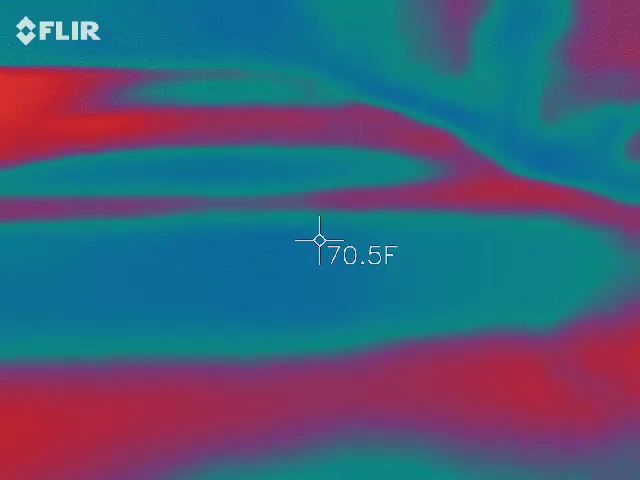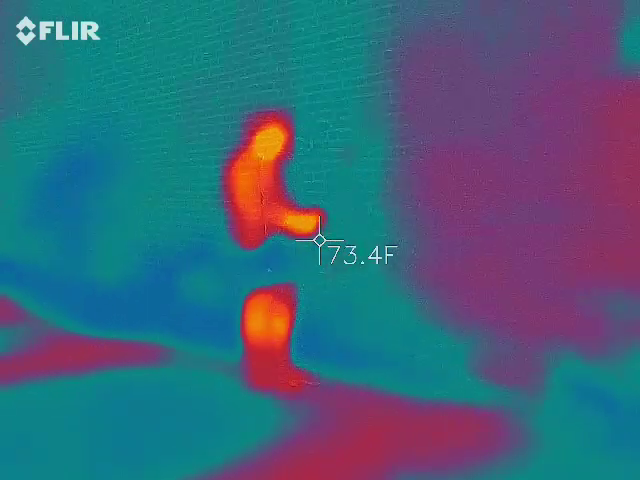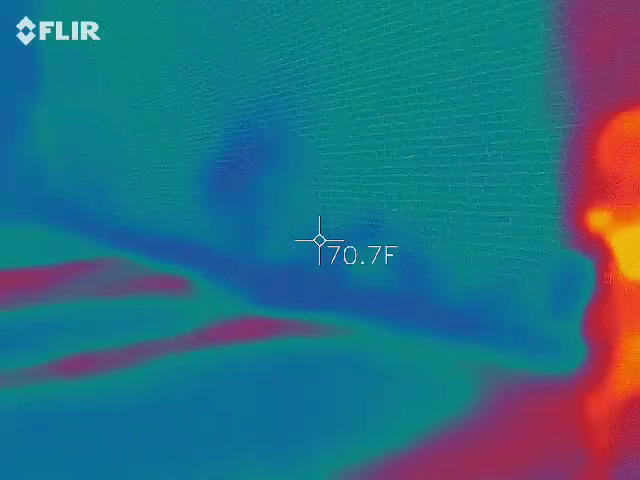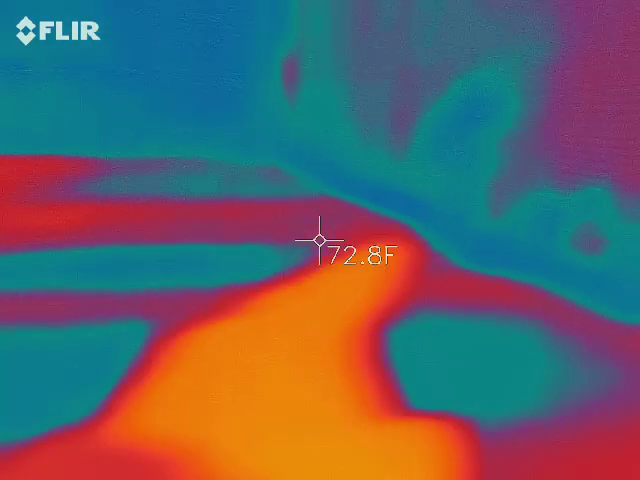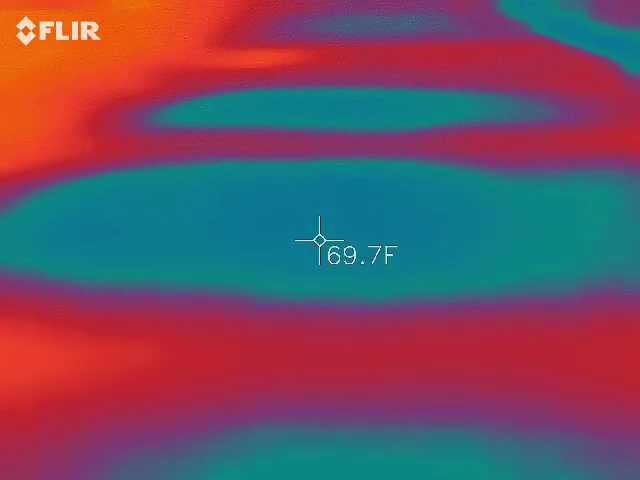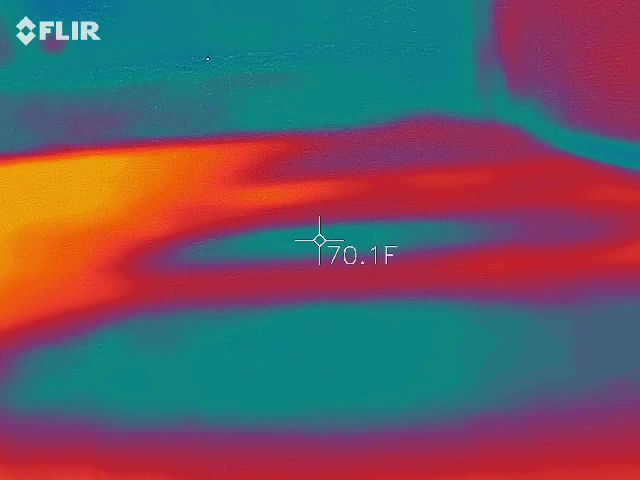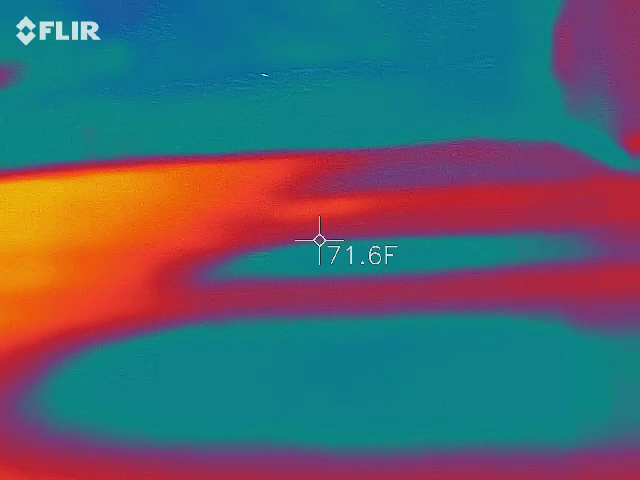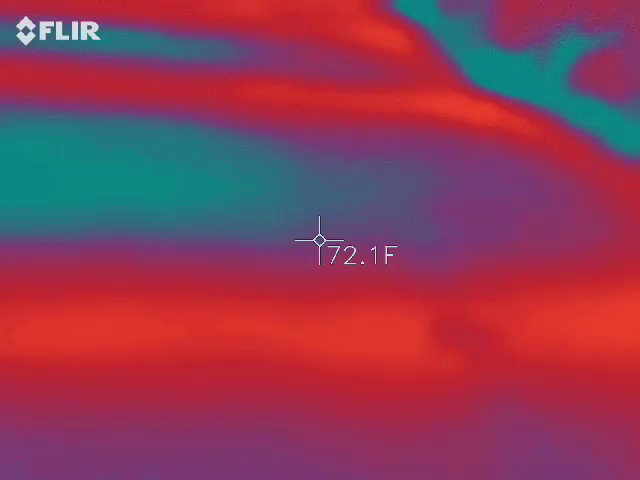Where is he? Where is he? What's next? What's that? What's the dark blue? Oh, cold. Just the ground is cold. But what's interesting is that there are cold circles, and then it's hot and cold and hot and cold along the pavement. That would be odd if we were at the Pinckney Mansion site, because it's gravel and mud. You're going to see hot and cold spots, because mud is obviously going to be cooler than gravel. But here it should be pretty steady. I didn't do that.